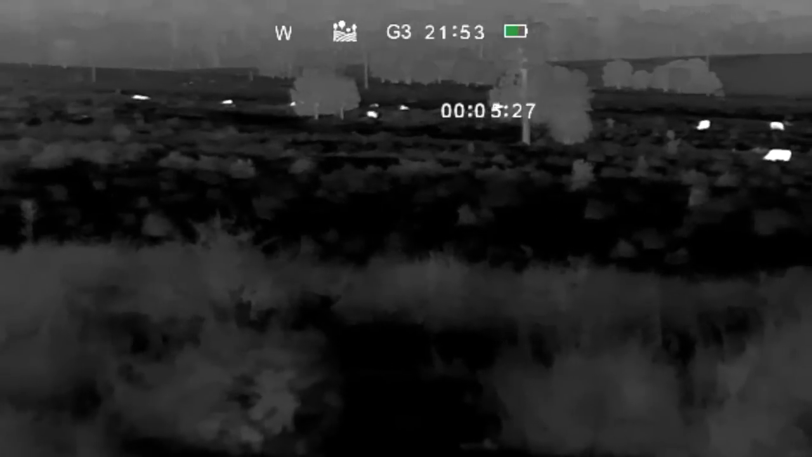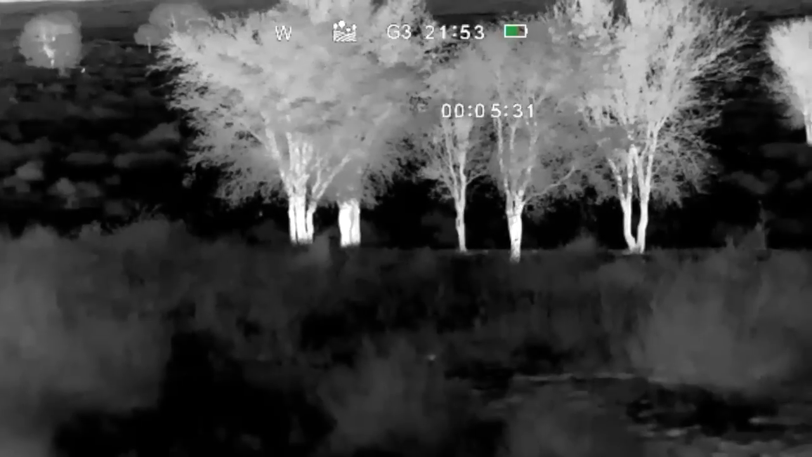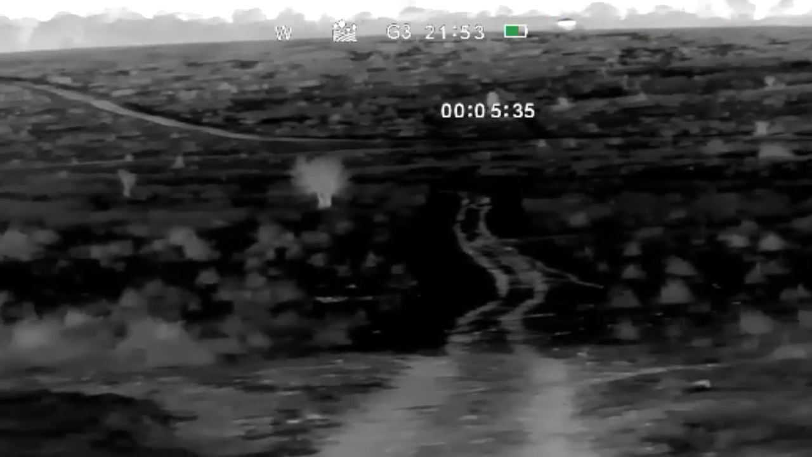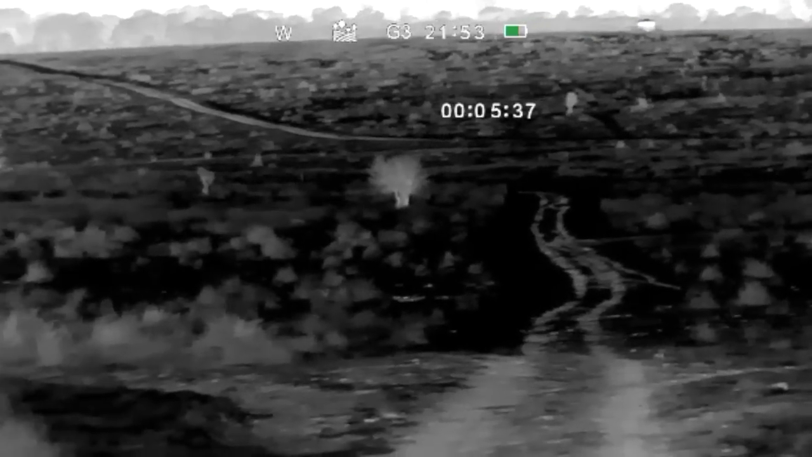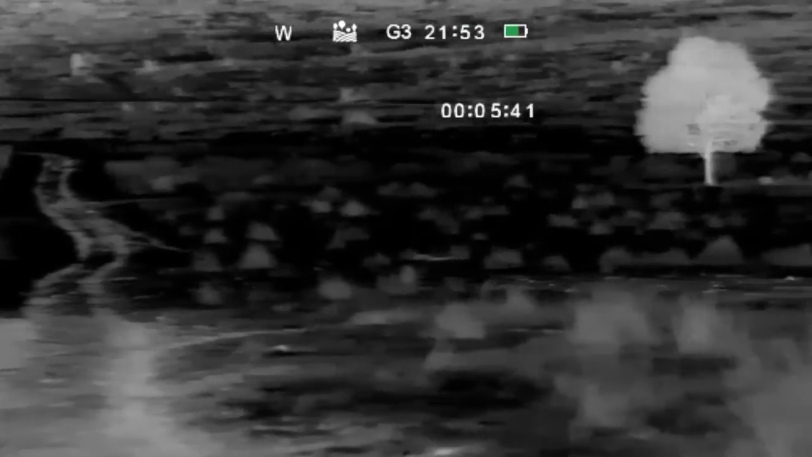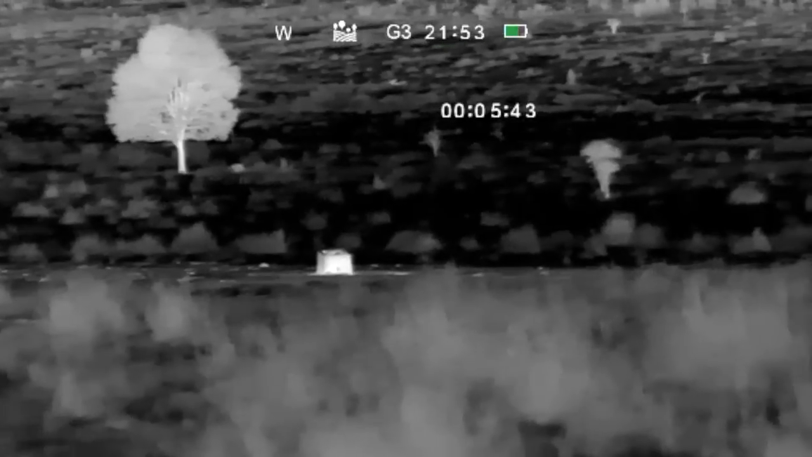So the one thing I don't really like about the unit is that if I do have a shot at something, you can't see where I'm aiming, and I can't go back and look at my footage, and if I missed a shot and say, oh, well, that's what I did wrong.